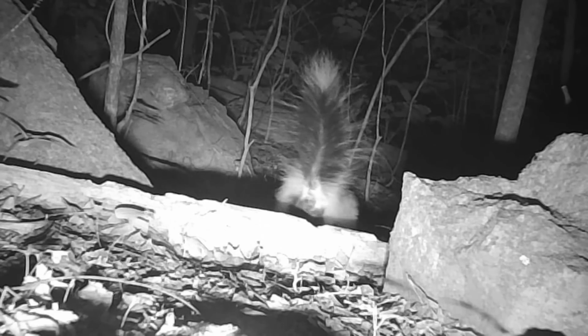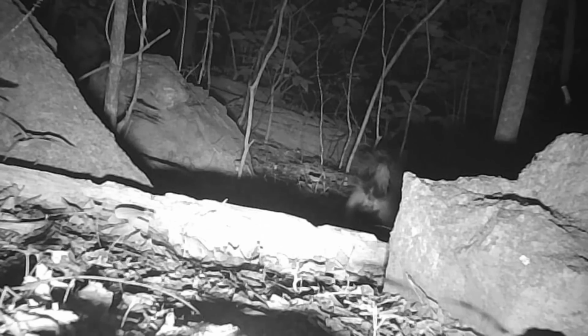And there's old Spike. Ain't seen him in a while either. He's still around. And there's Flash. He's a rare one too. And there's old Flat Top moving up the ridge.